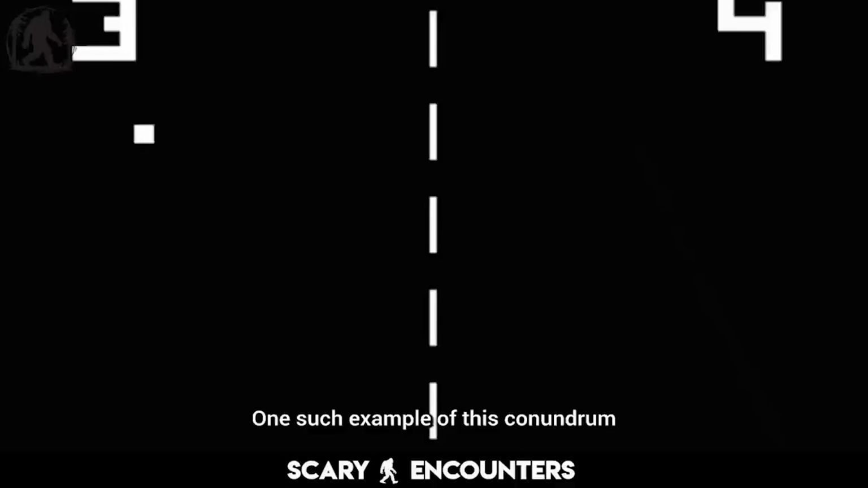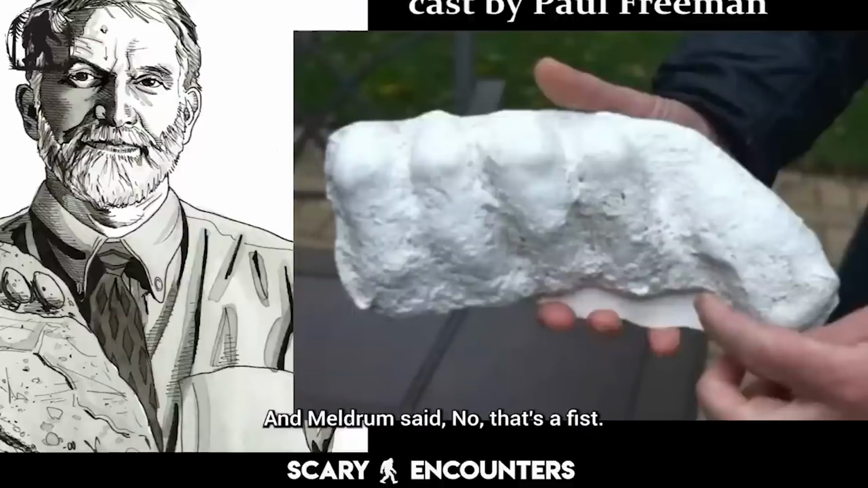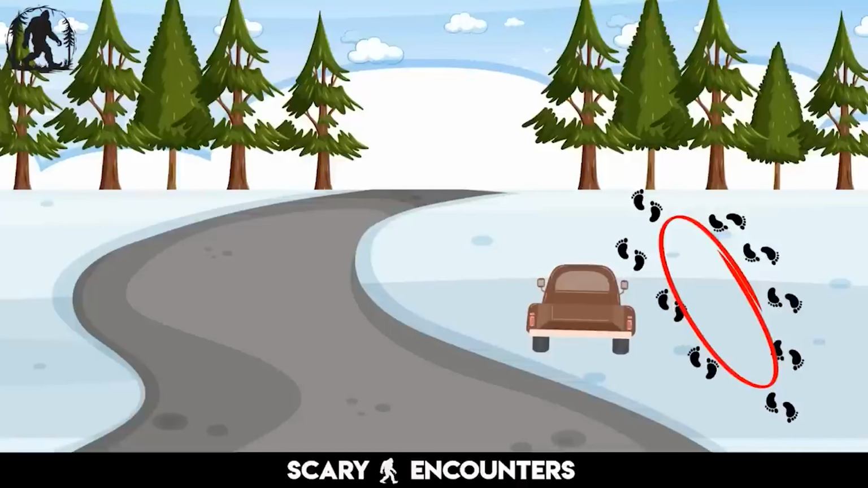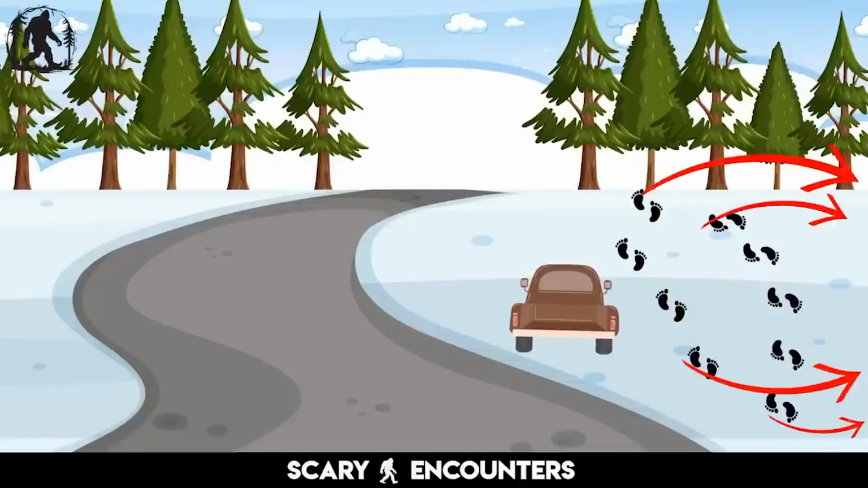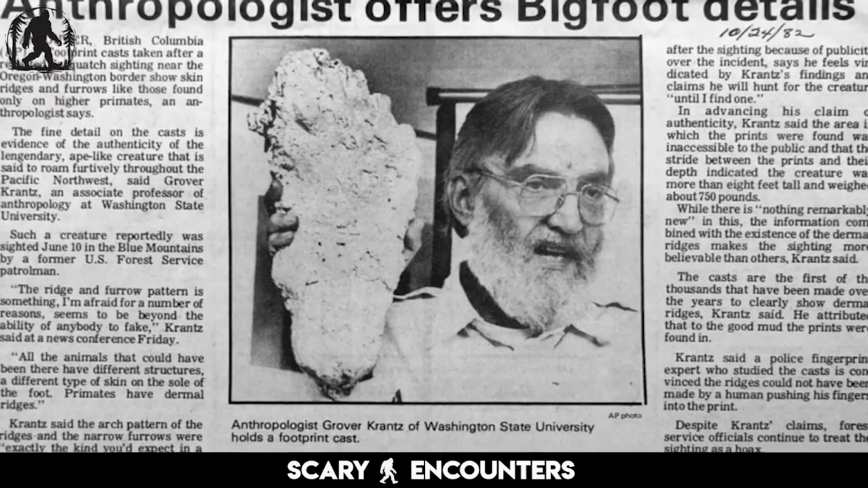One such example of this conundrum was when Freeman showed Meldrum a cast of what he said were some of the best toes he'd ever cataloged. And Meldrum said, "No, that's a fist. That's knuckle." The absence of a body wasn't proof of absence. It was just an inconvenience, one that made belief harder but not impossible.